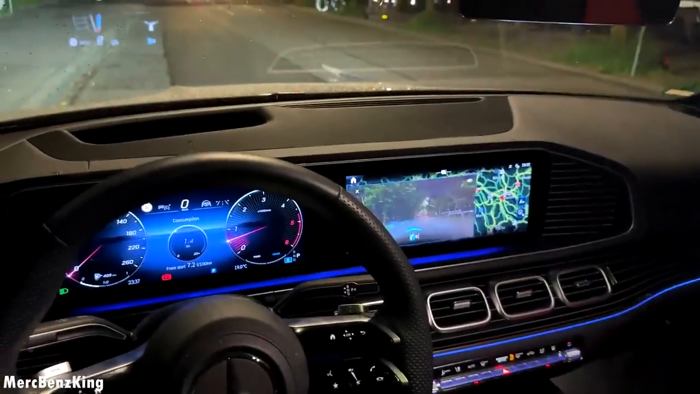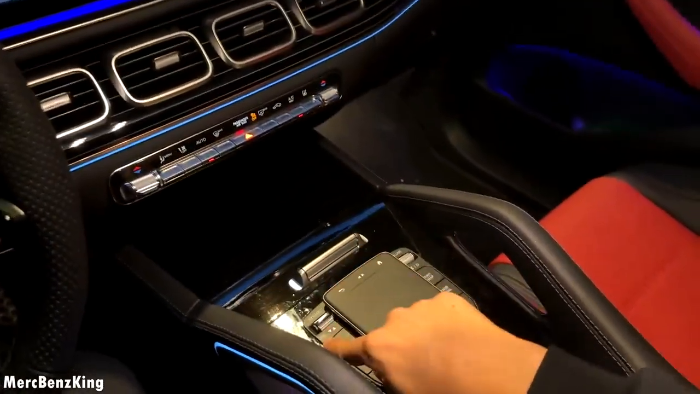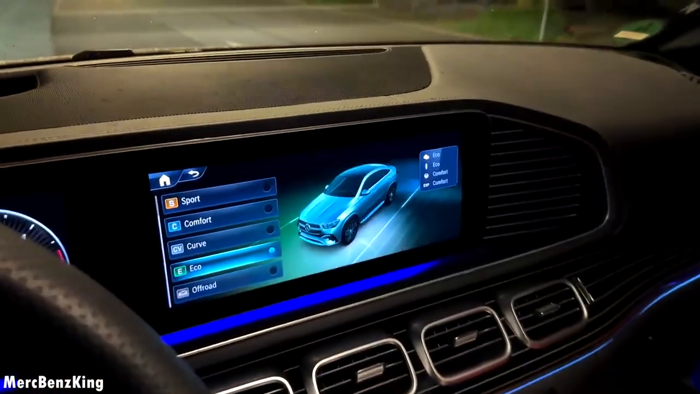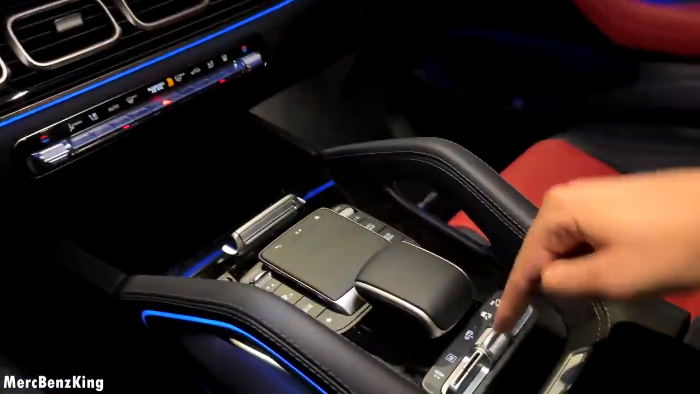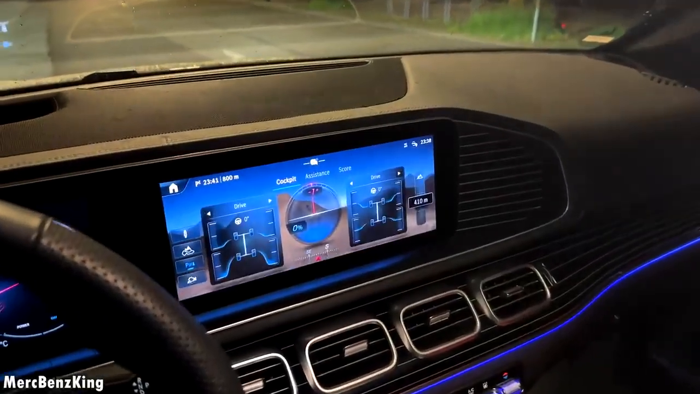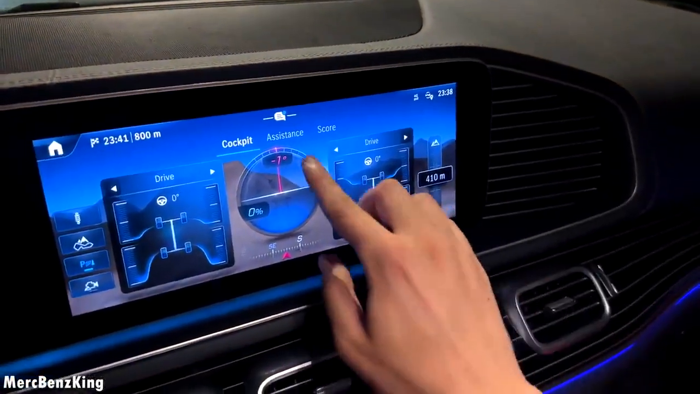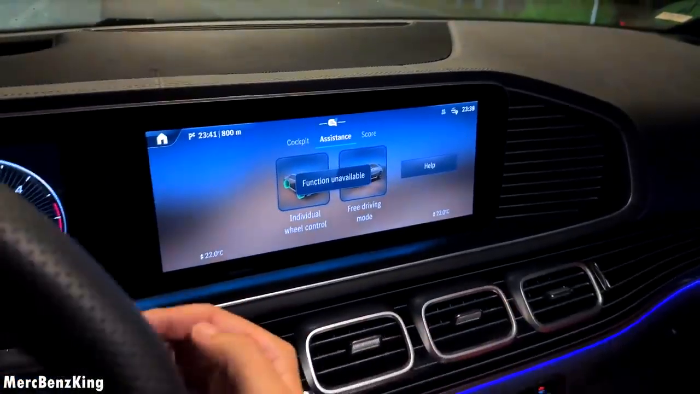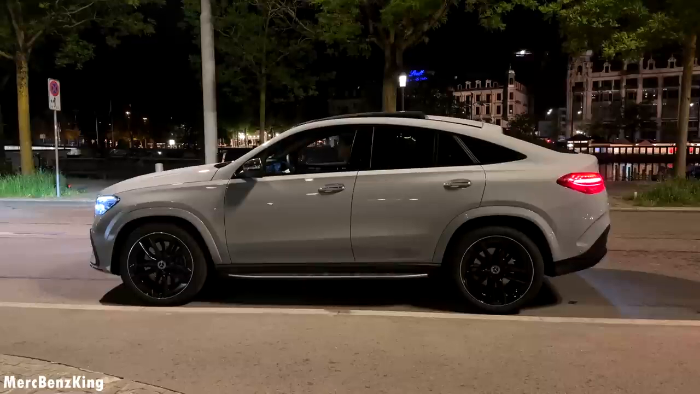And I can imagine, guys, you want to know how you can make this vehicle bounce. Well, first of all, you have to change the Dynamic Select into off-road mode. So just go down to off-road, activate it, and then press the suspension button. That will take you to the off-road assistance view, the cockpit. We have the altitude, but let's go to assistance, and there it says free driving mode. You have to be in drive and the door has to be closed. So you just press start.